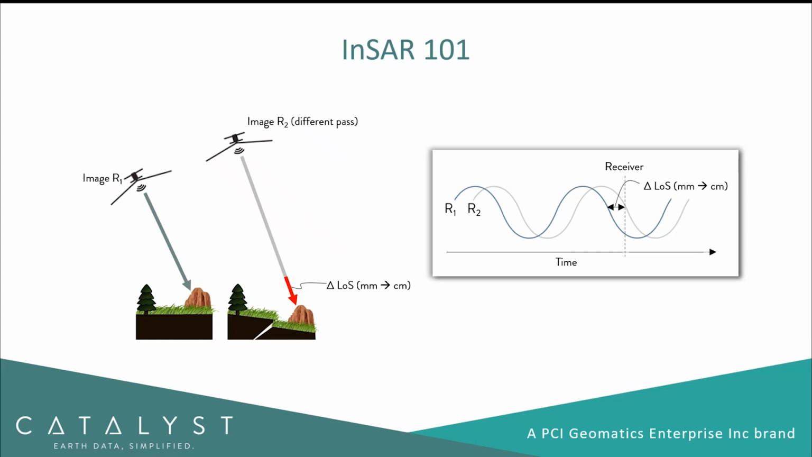And that's what you're seeing on the screen: essentially two different images. It's a very simplified illustration, but two images that are collected over the same location. An event has occurred on the ground. In the case of the second image, the ground has moved farther away from the satellite, and we can measure that small, subtle displacement away from the sensor, in what's called line of sight, very precisely to within millimeters or centimeters.